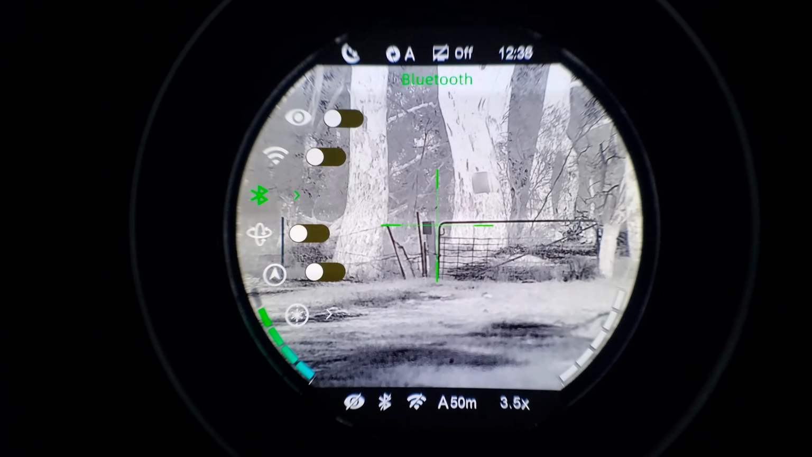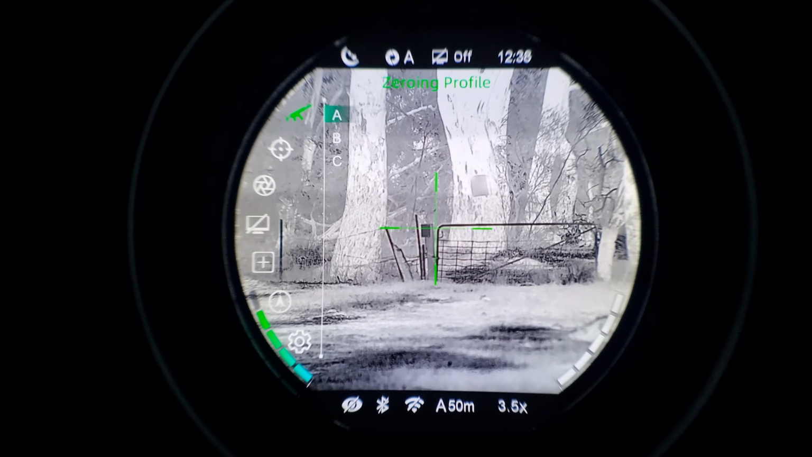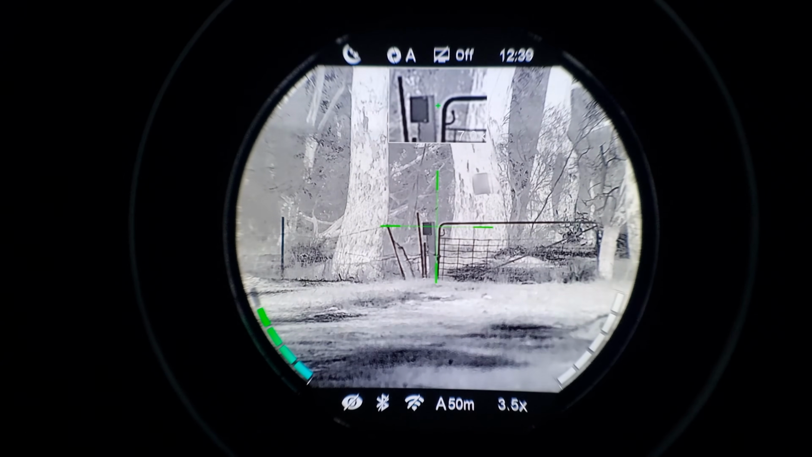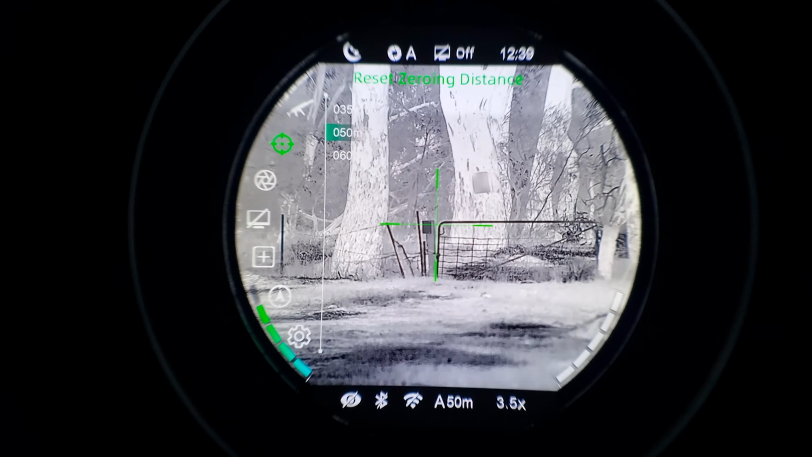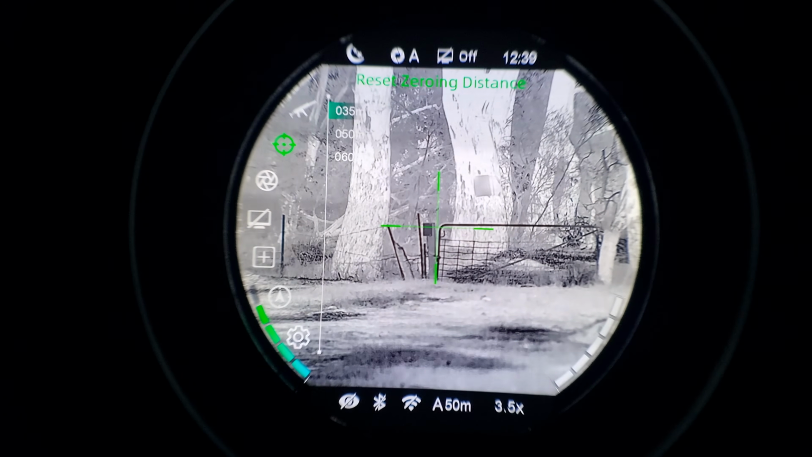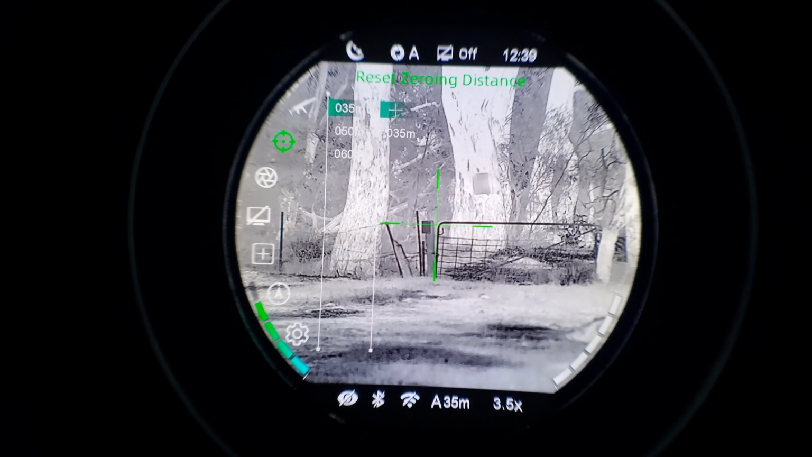So if you're using, I'll go back to a PCP air rifle, you can have it sighted in for different distances, but it also gives you the ability to have a zero for certain pellets, and then you might have some slugs you're using for different type of work. So you can also have zeros for different projectiles. Or you can have different guns and hold different calibers, however you want to set it up. So it is very versatile for that.